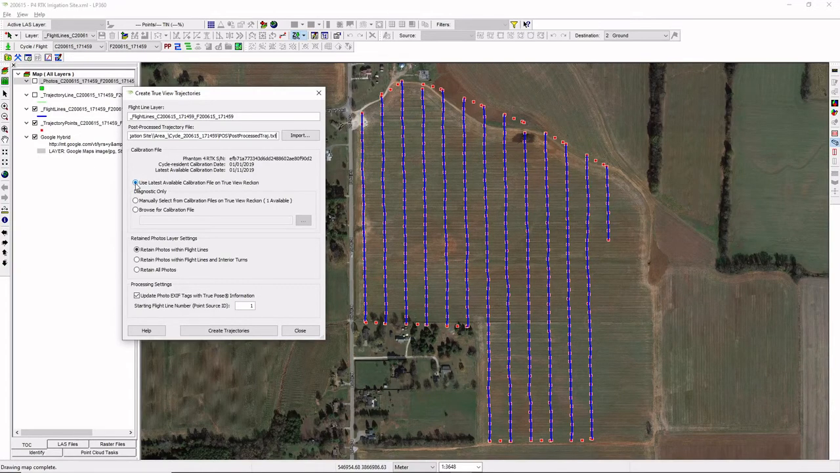But as a user, it's perfectly seamless. It doesn't matter who did the calibration. As long as the calibration file is on record, you'll have access to it here.